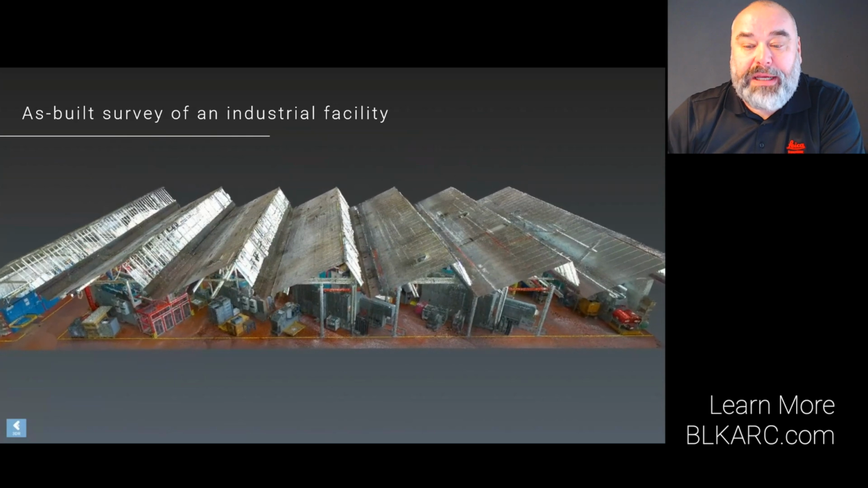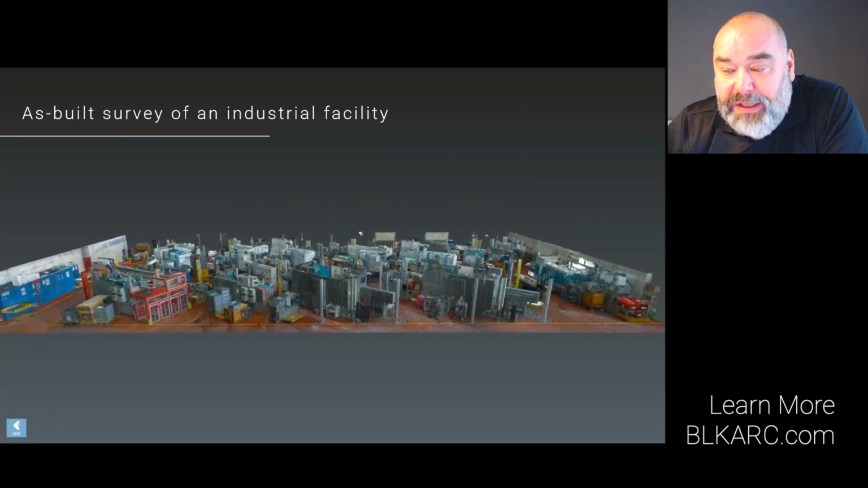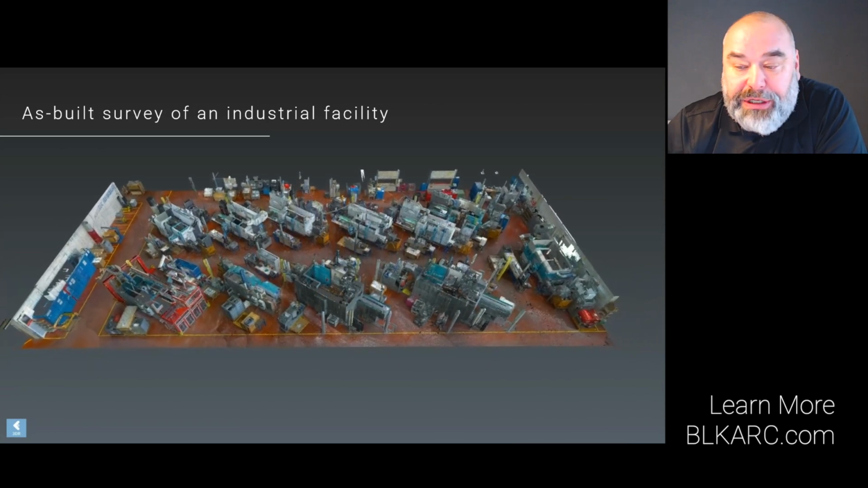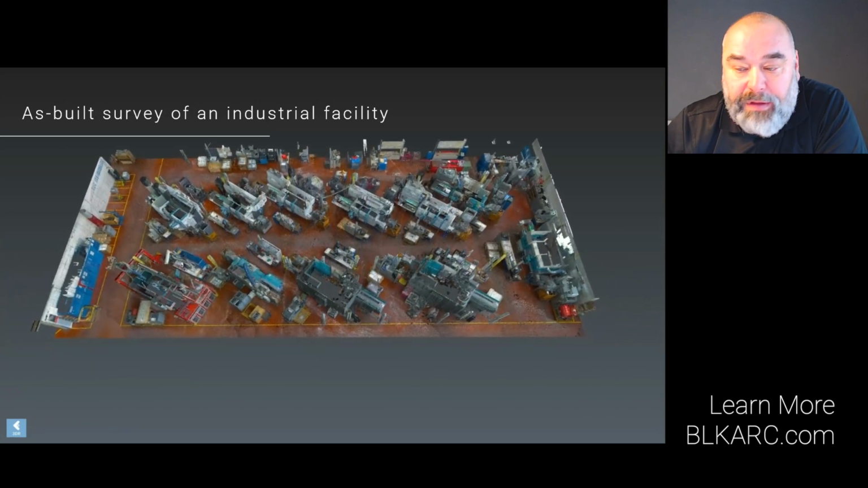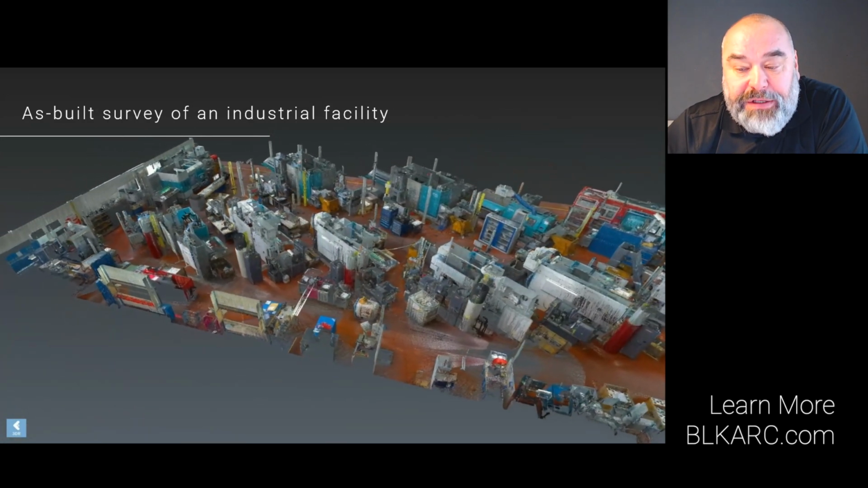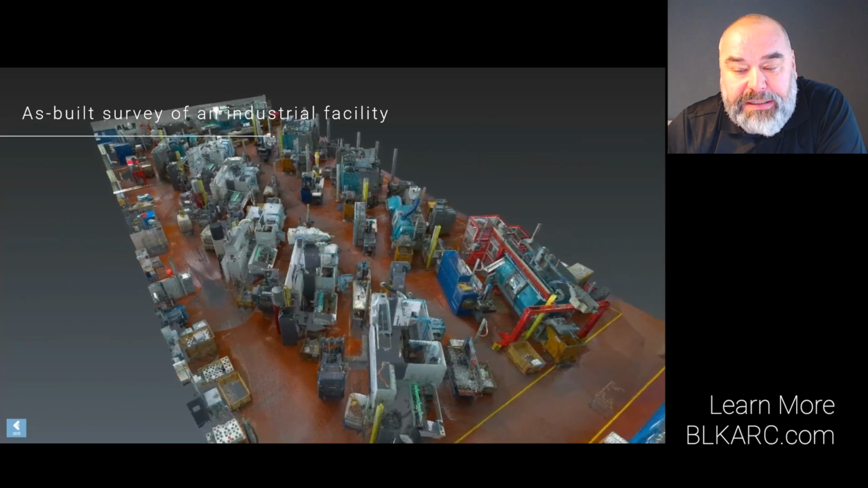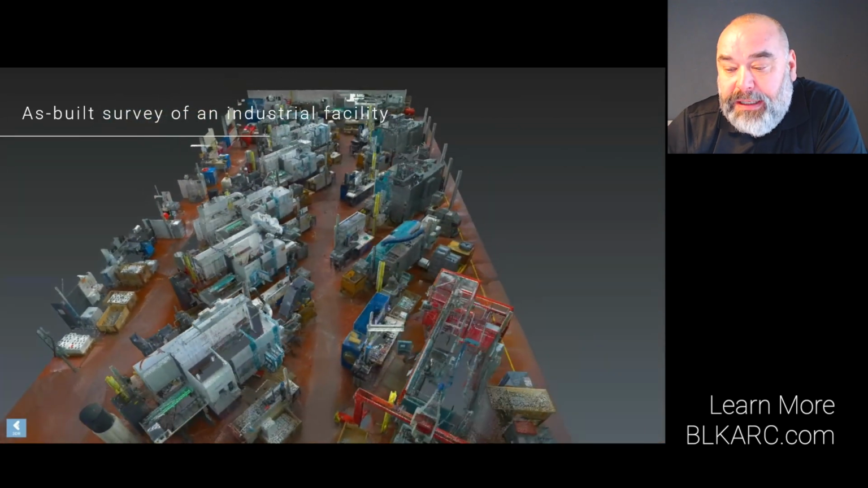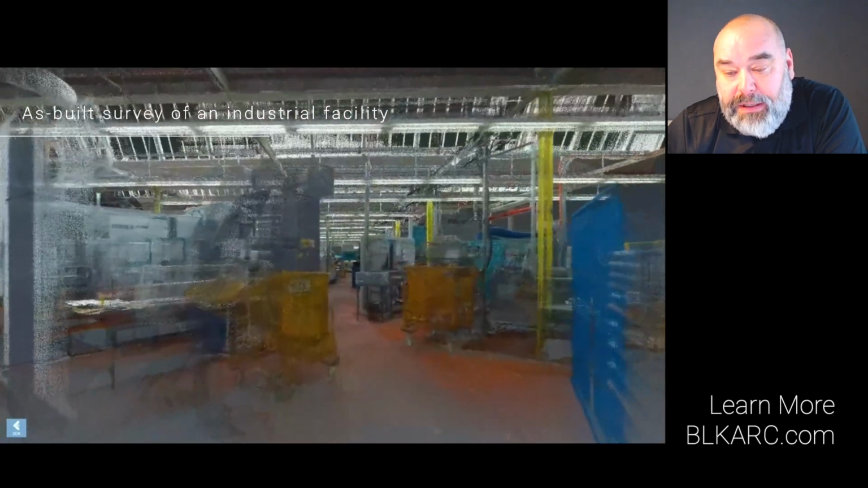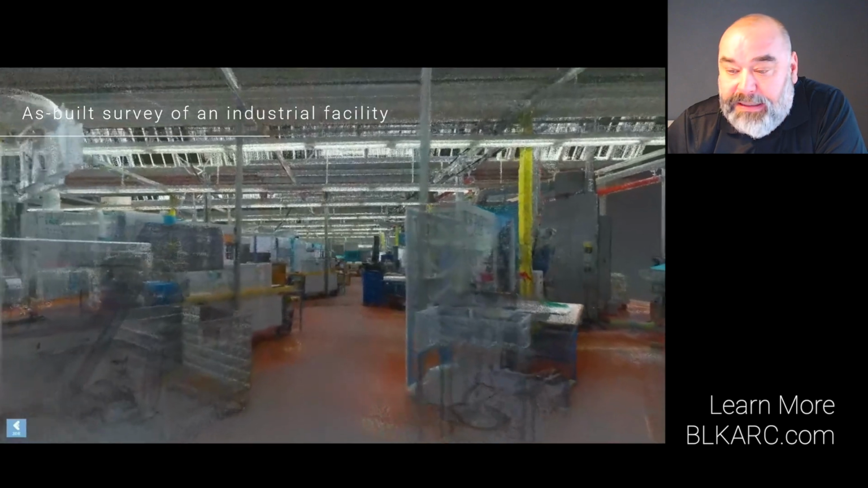This example showcased the as-built status of an industrial facility. Using this point cloud, you can manage the facility, redesign the production site, or determine whether new equipment can fit through existing doors, and if there's sufficient space for it. Captured with the BLK ARC, the point cloud reveals numerous details, including ceiling installations like ventilation systems and pipes. Additionally, it even displays all the cables that are installed.